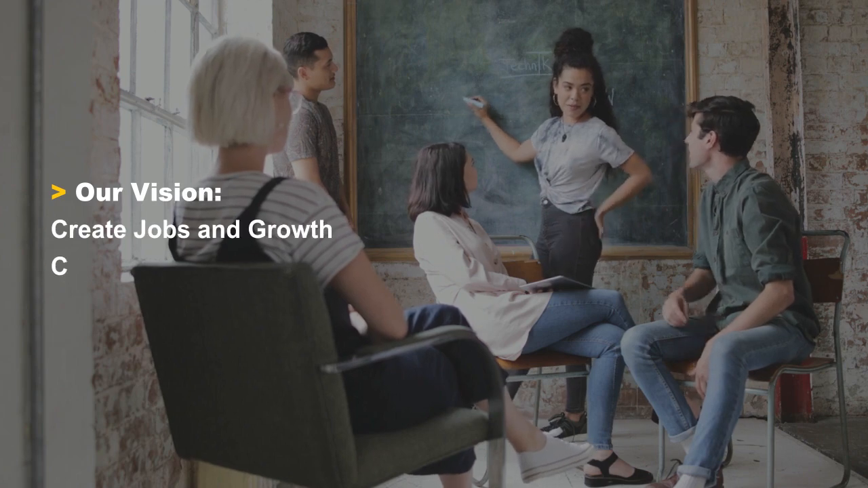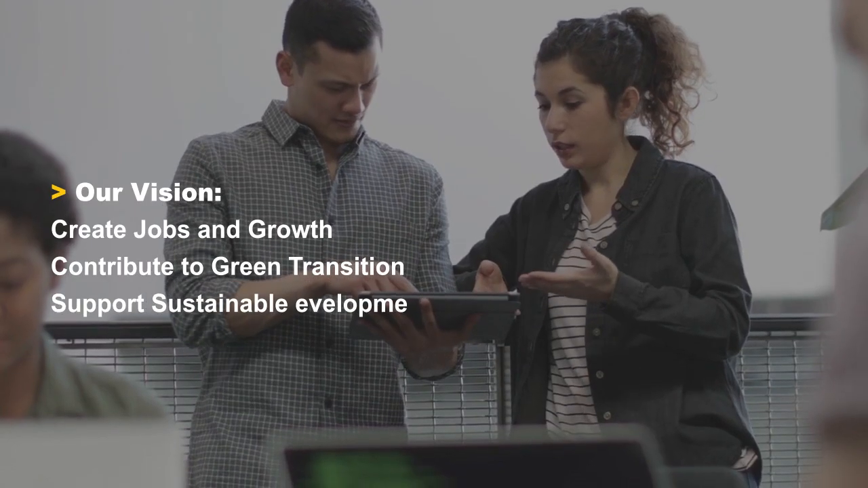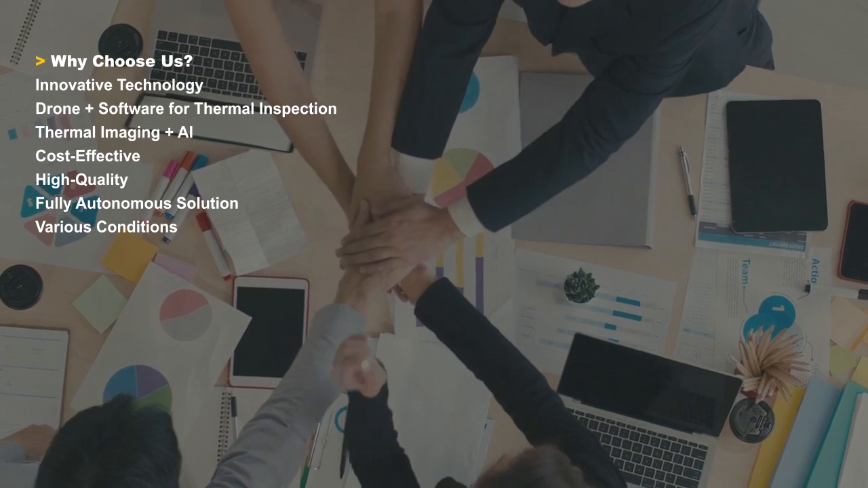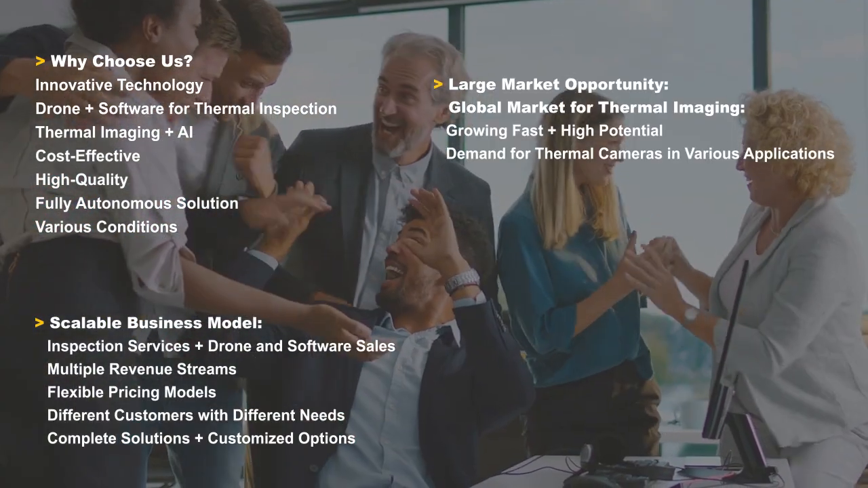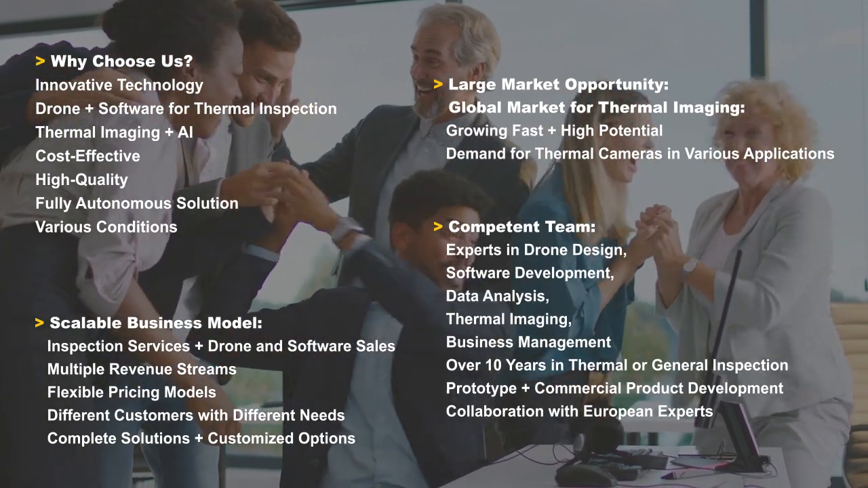We are confident that we can create jobs and growth with our startup idea. We have an innovative technology, a scalable business model, a large market opportunity, and a competent team.